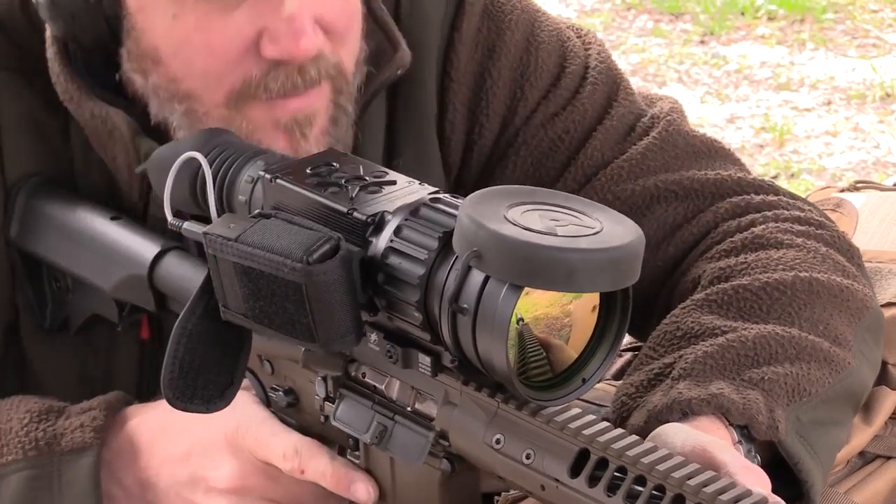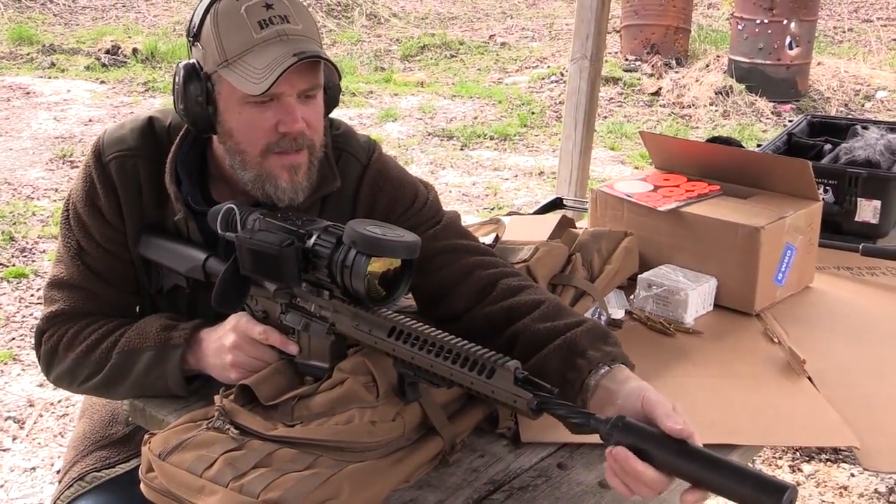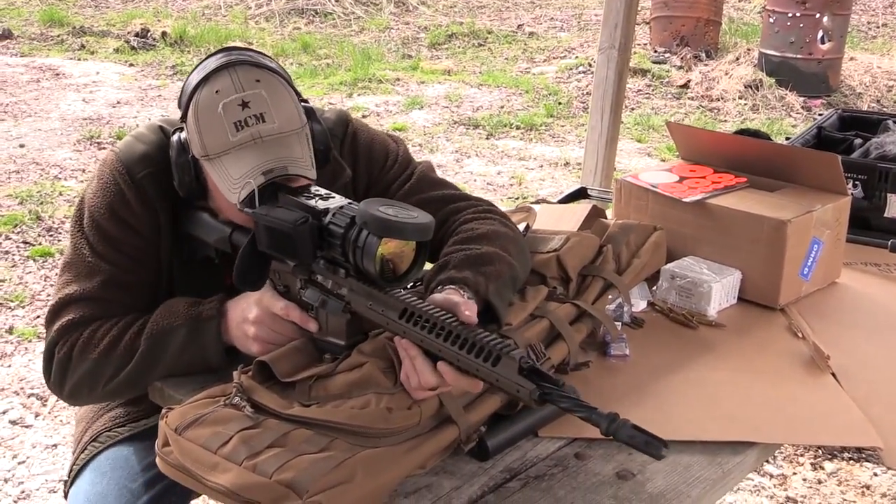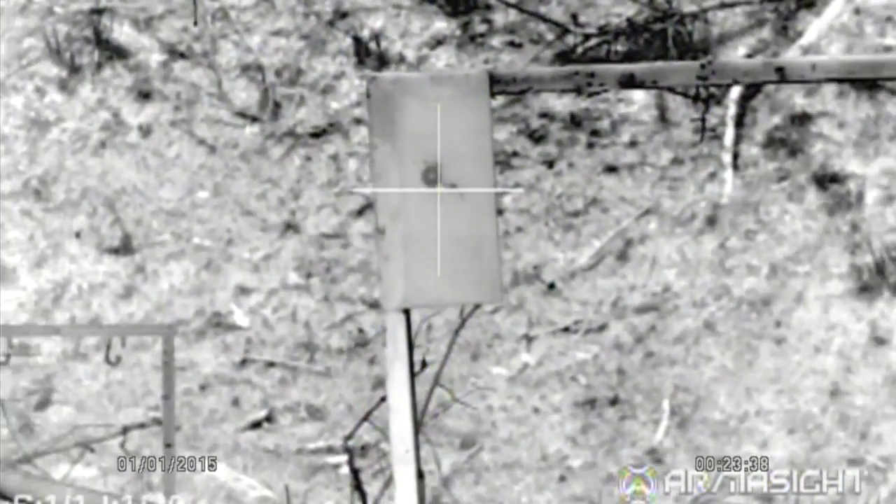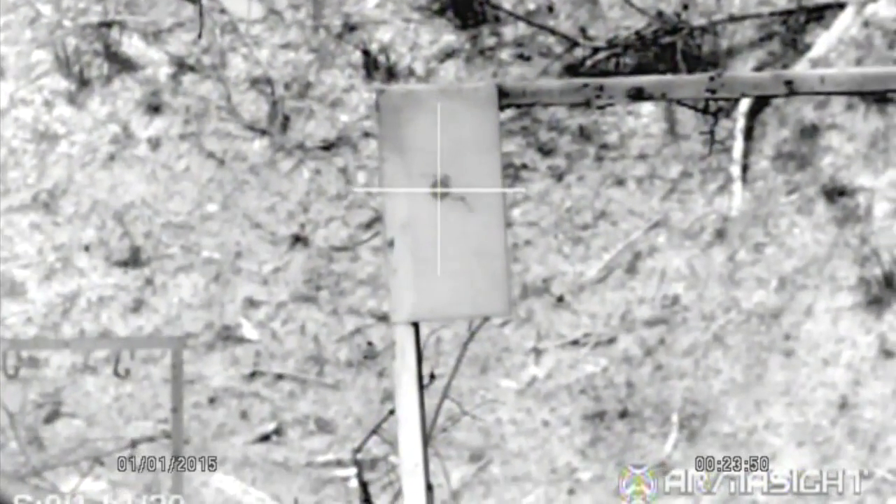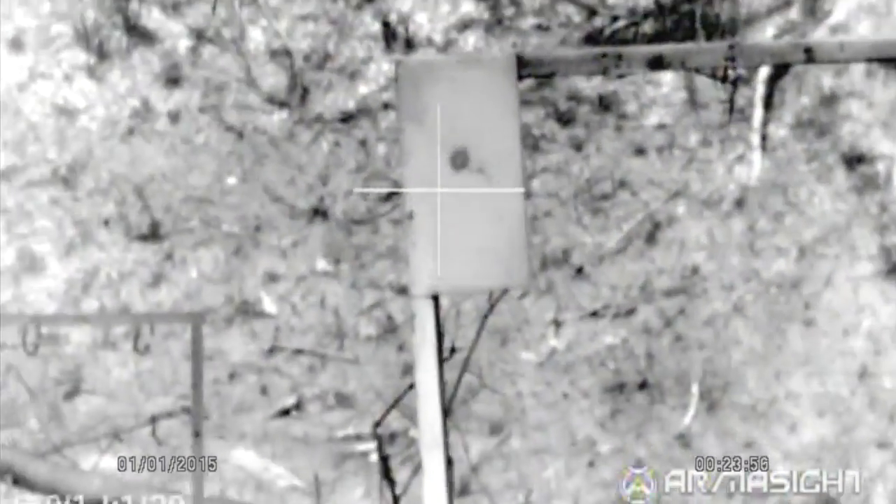So I'm gonna go ahead and put the weapon on safe. I wanna unscrew the suppressor here and see if the suppressor really is moving my point of impact that much. All right, take the rifle off safe here. And now I'm gonna aim at the center of that target again. All right, so there it is right there, right at the right corner edge. The little white dot is the bullet hole. The little white dot right there. All right, so it wasn't the suppressor.